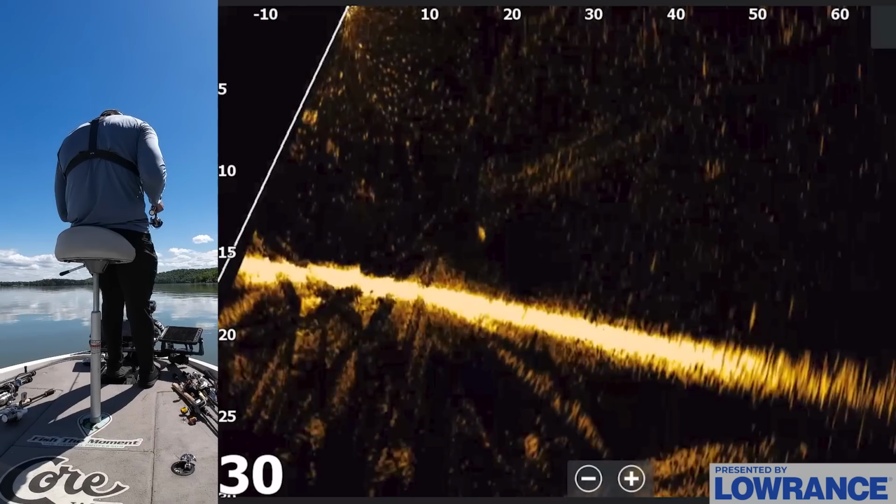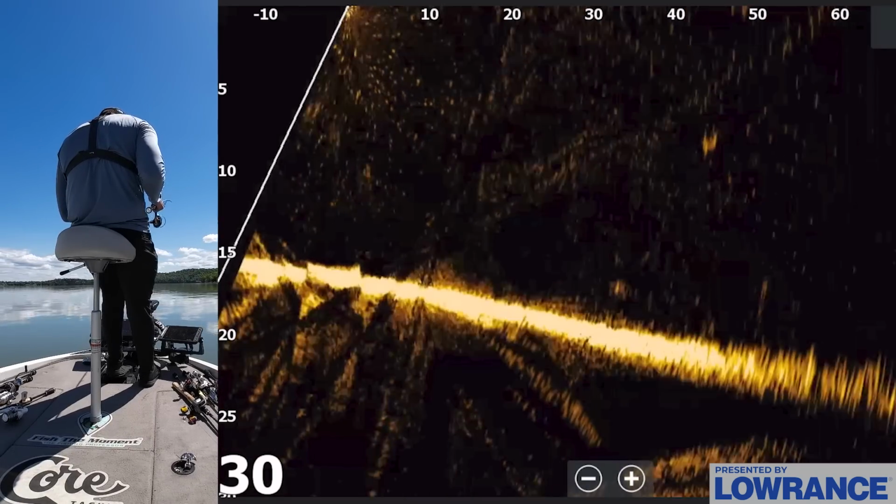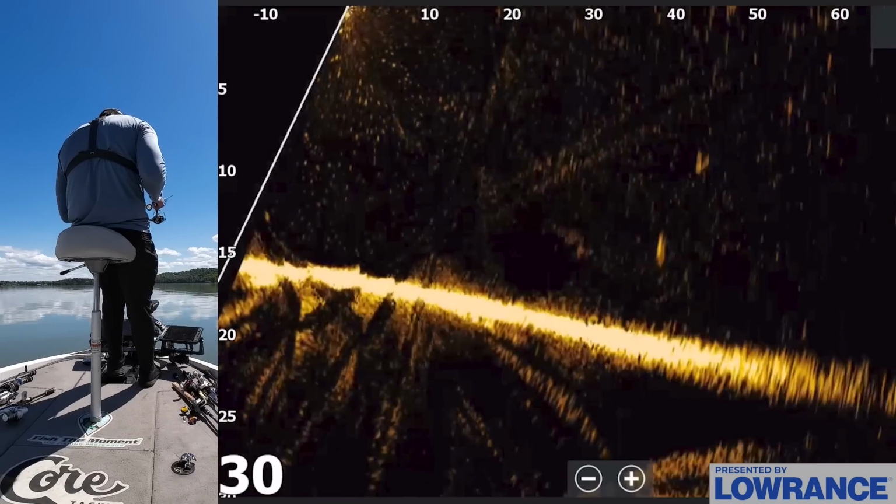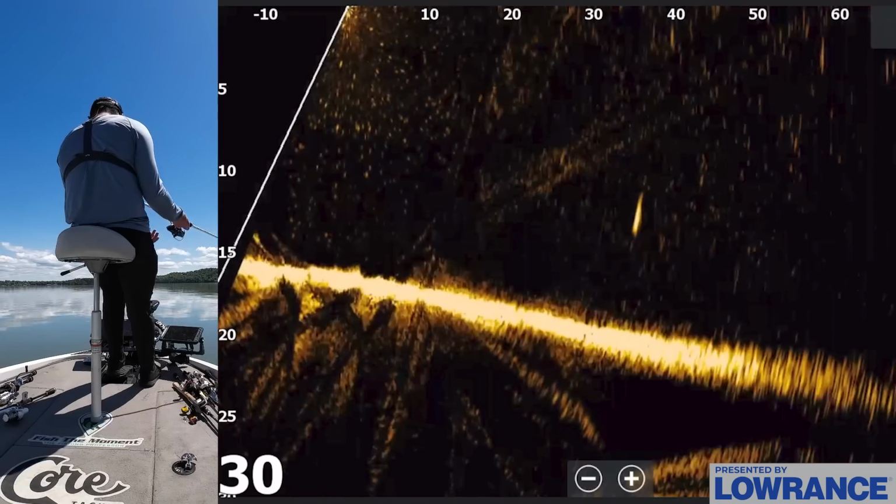There's these fish down here on the bottom. And these are the bass, the better quality bass at least. They're in 15 to 20 foot down on the bottom. You can see that one right there. It's another bass.